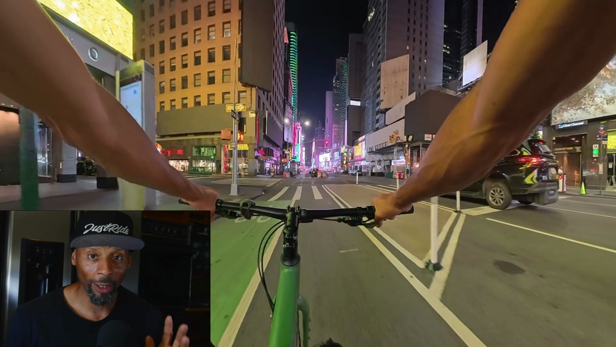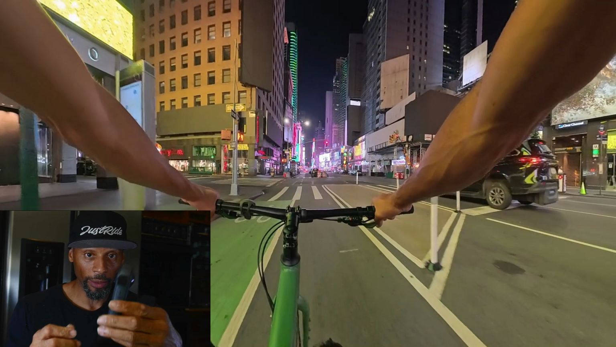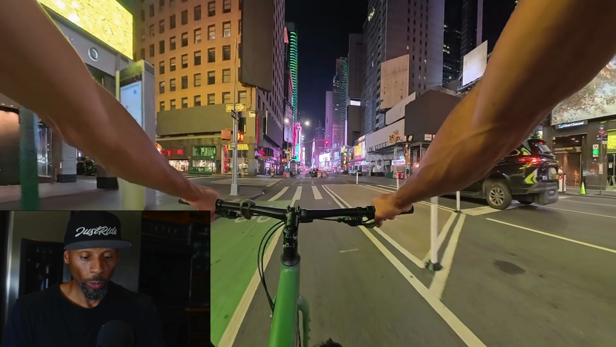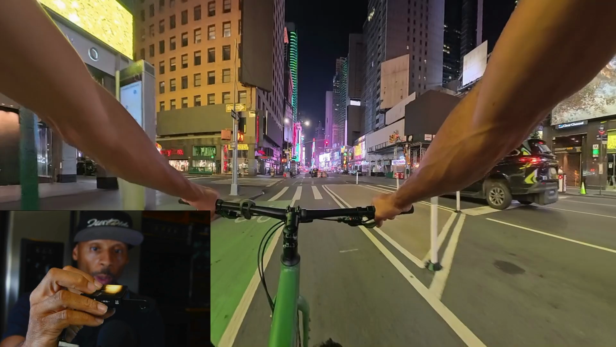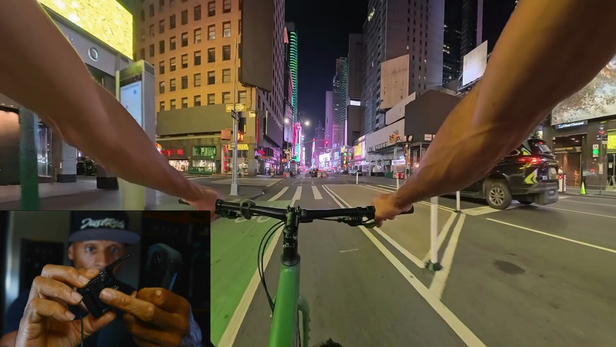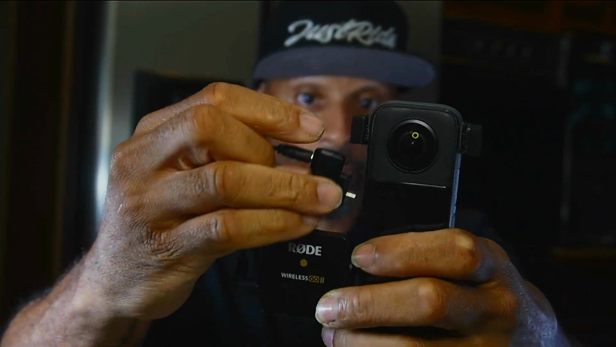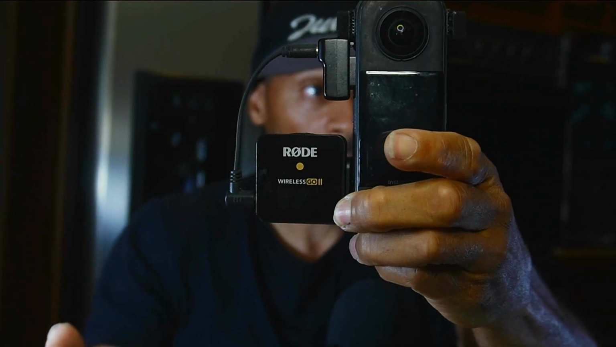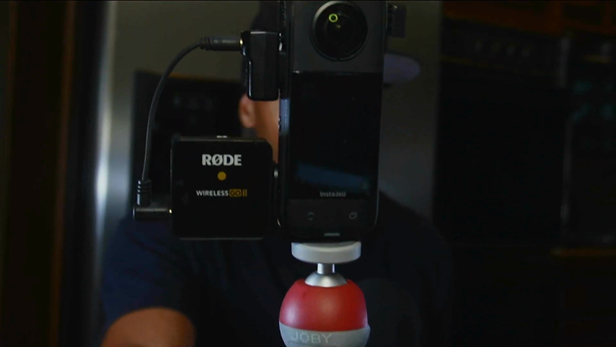So what I'm saying about the audio is that I had the X3 right here, and I had the Rode Wireless Go 2, which is right here. So I had to get this Ulanzi bracket to hold it on. Then you have the cable, and you also have the adapter. All the stuff you have to get separately, and then it sits on here like this. So let me put it on a tripod to show you. It'll be like this, right?